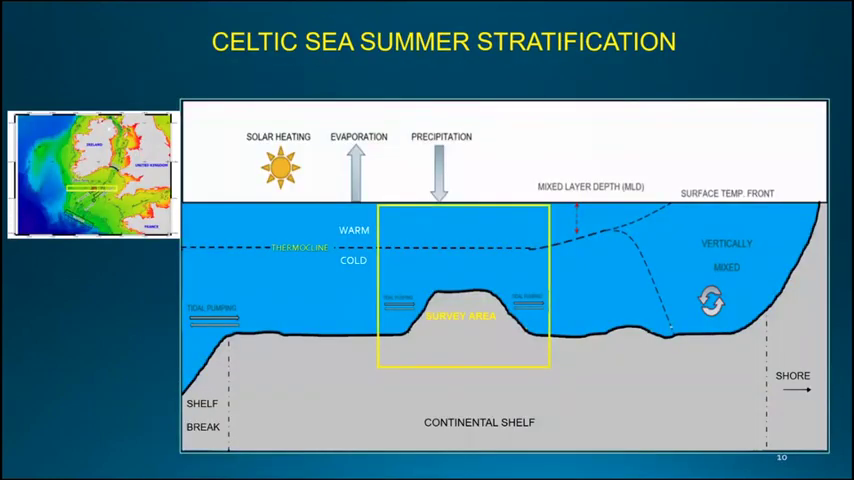So we take a cross section from east to west over the survey area. We see this. One of the main characteristics of the Celtic Sea is its summertime stratification. During that period, an increase of solar heating and favorable weather conditions allow this heating to go deep into the water column, creating a layer of warm mixed water that is separated from the colder and denser water below by a sharp thermocline. The thermocline acts as a barrier, preventing mixing between these two layers.